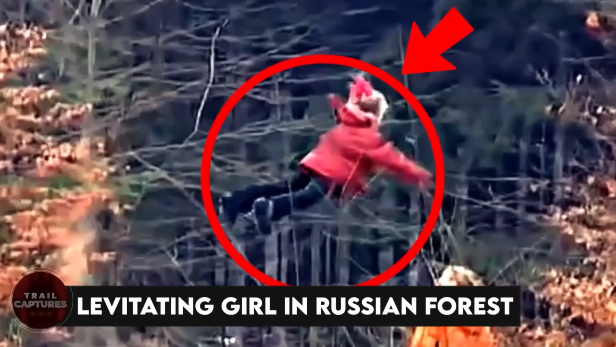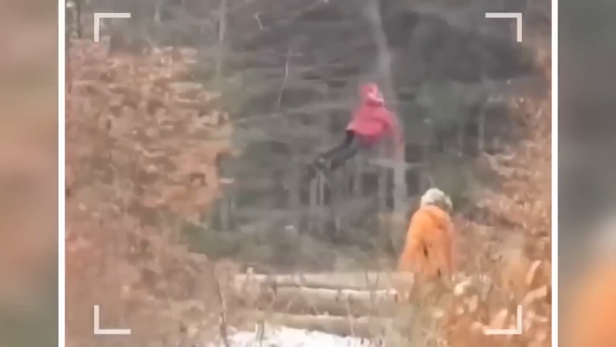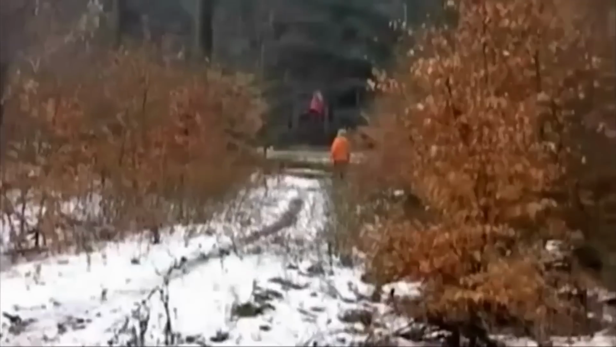Levitating girl in Russian forest. We found something paranormal for you in the Russian forest. A little girl is floating in the air, and a woman is standing on Earth right beside her. Could this be a witch mother and child practicing their magic? Aren't you amazed by the magical powers of this levitating girl? They both ran away, seeing the camera approaching them.